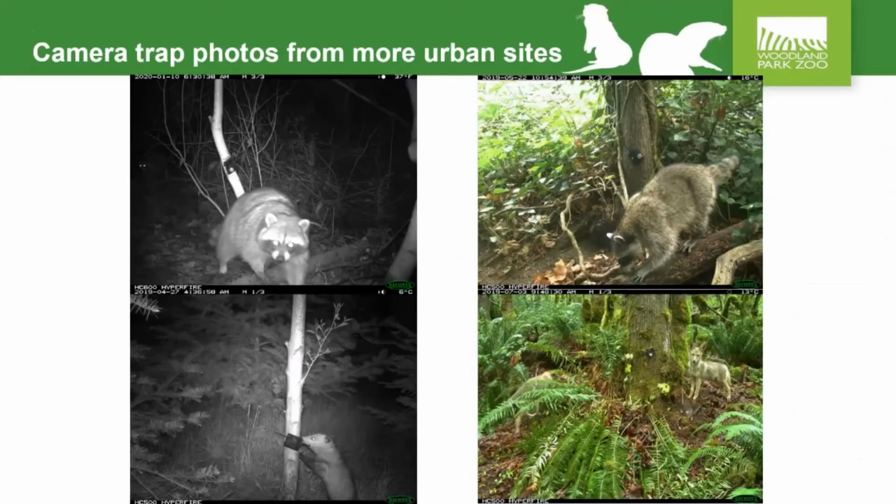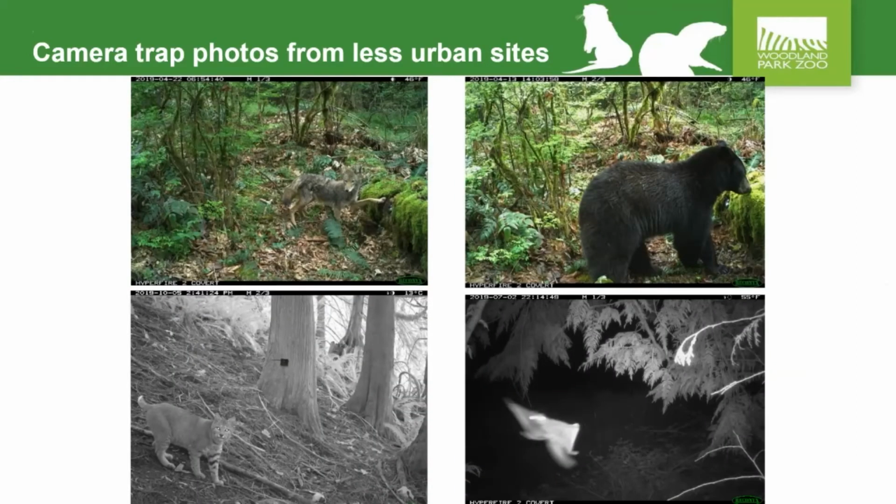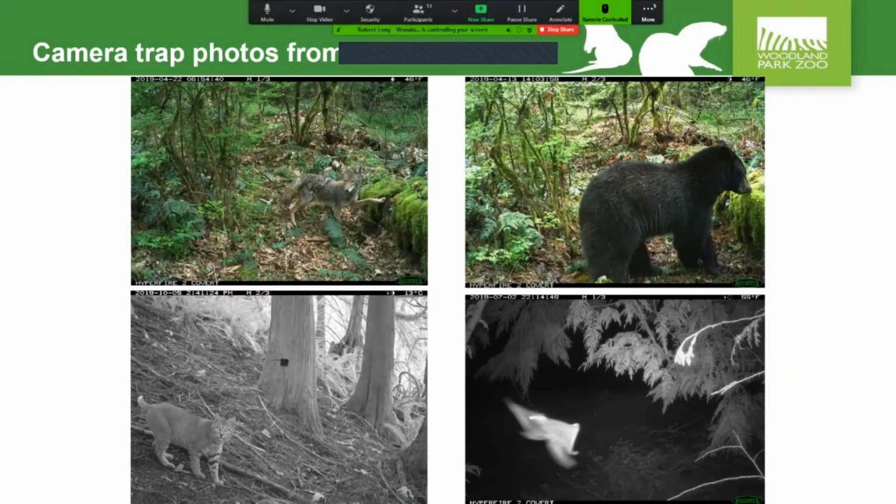Or this. We get camera trap photos at fairly urban sites. These are all photos from very small green spaces, either small patches of trees or hedgerows or people's backyards in suburban and urban sites. So quite a few raccoons, as you might expect, opossums, coyotes. And then at our more wild sites, we also get coyotes, but we get black bears at our camera stations, bobcats there on the lower left, and even the lower right, that's a flying squirrel, which we occasionally get on our cameras. This one actually captured flying, which is very uncommon.